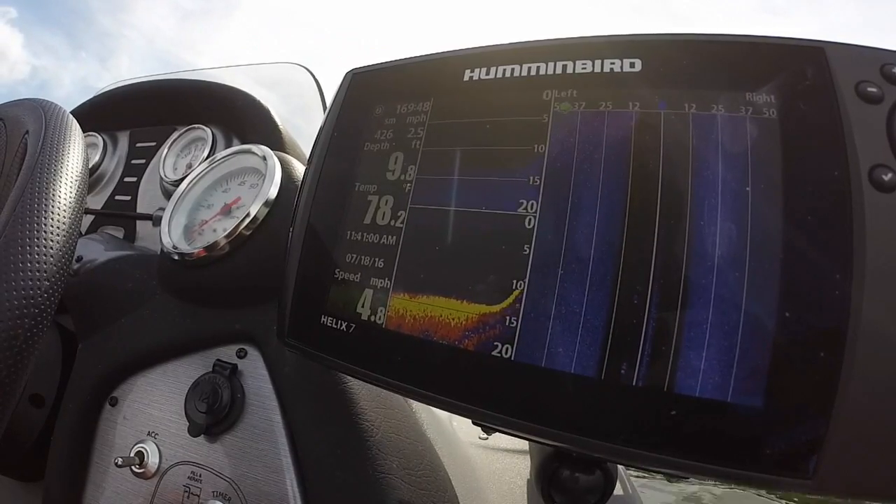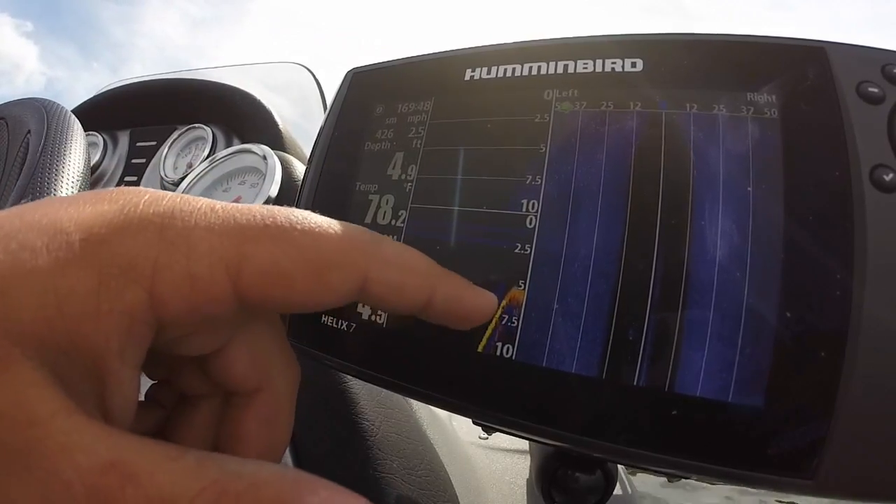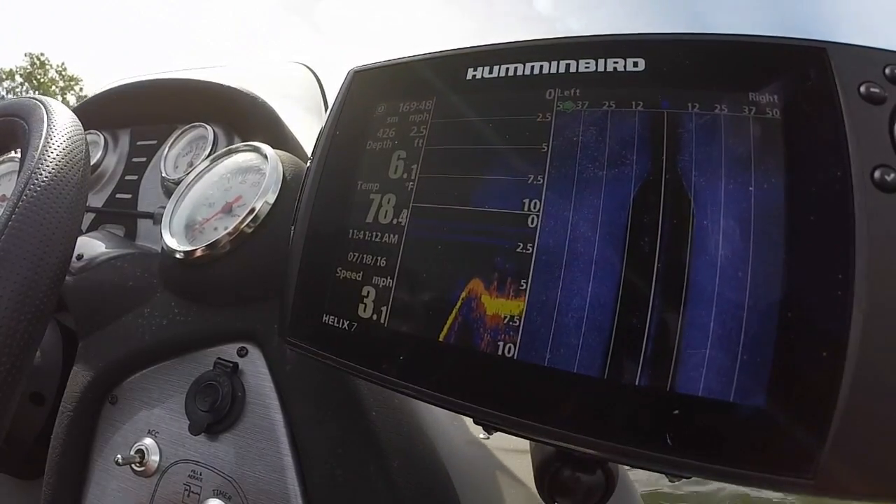We're coming up here on the ledge. You can see there's probably blue dots. There's a red heat signature. That might be a pack of baitfish. And then it levels back out here to about 6 foot with some grass.